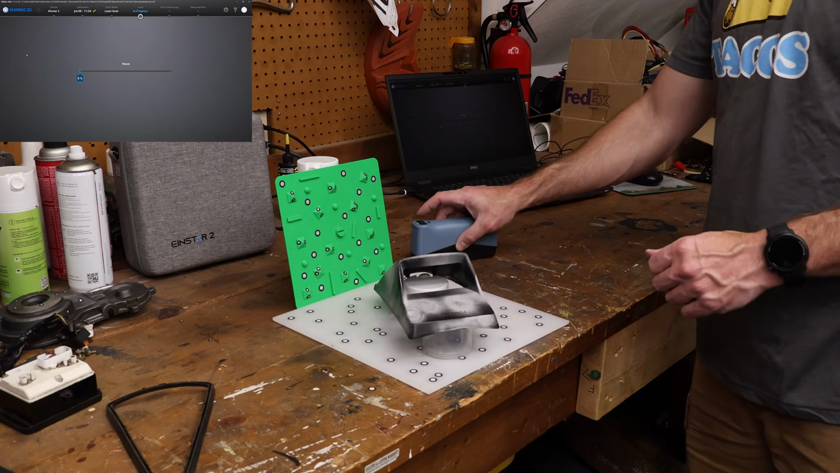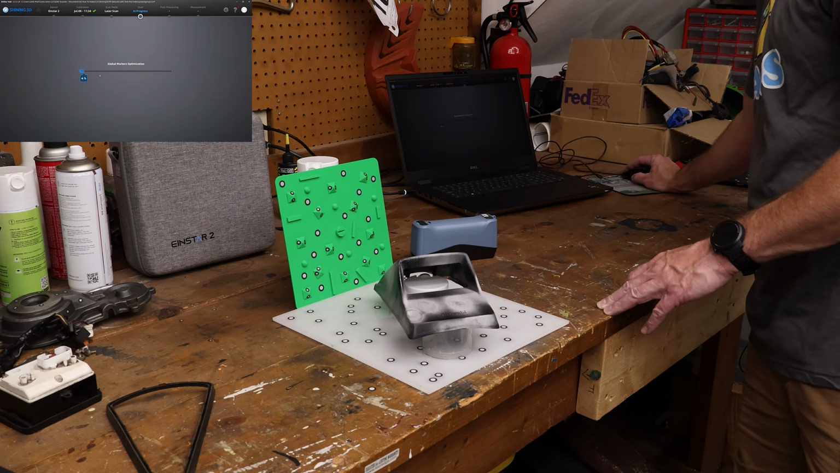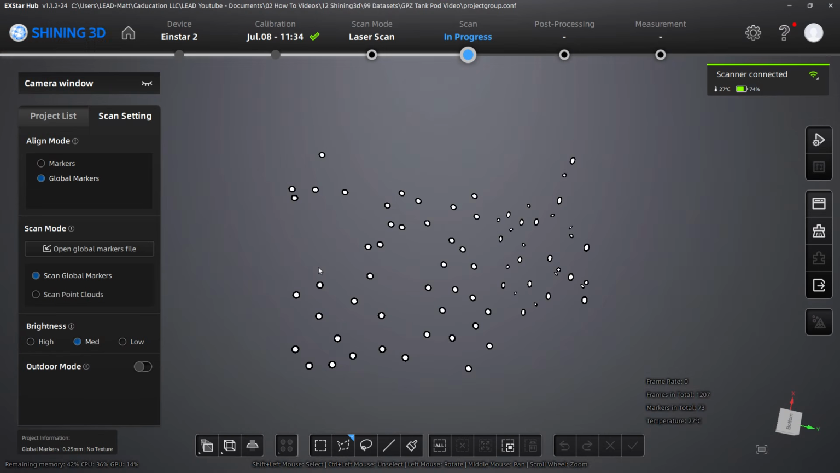Once you got them all, we're going to go ahead and optimize. And then if you want to save the global marker file to use it again, then what you do is you say export scan. It's not going to be a point cloud or a mesh, but it's going to be the global marker file that you can bring back in. Again, I'm not going to do that because this will never be in the same setup again.